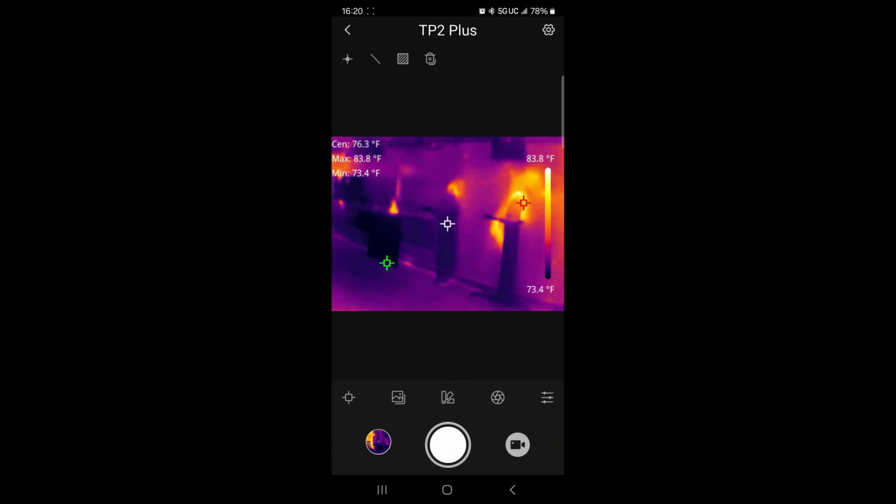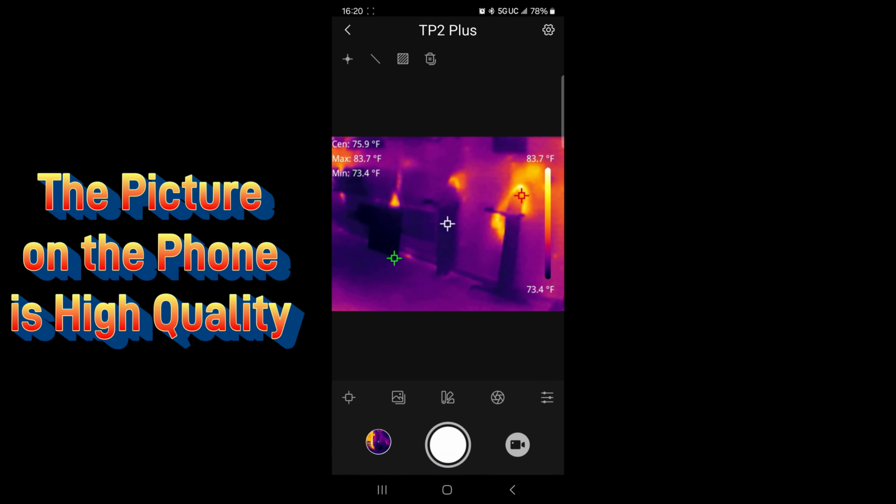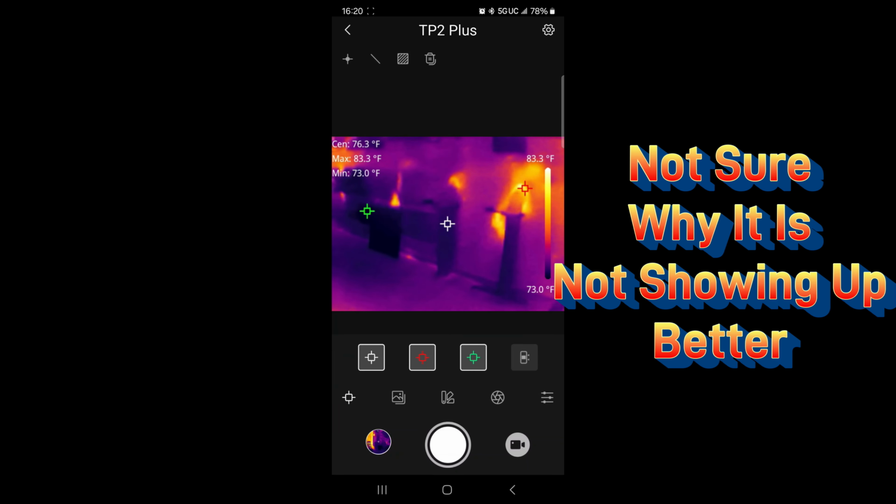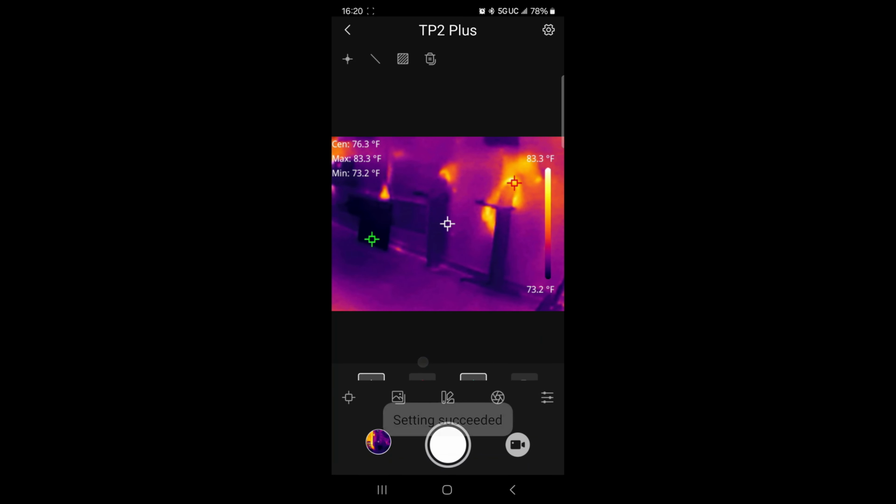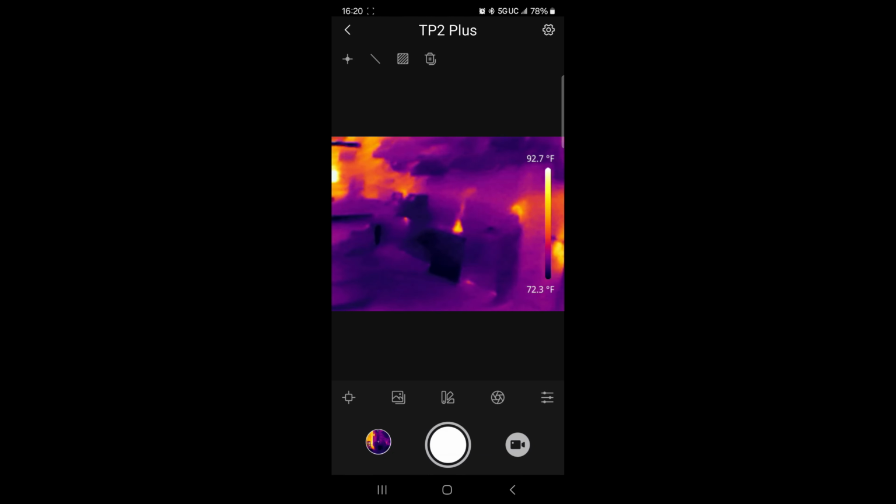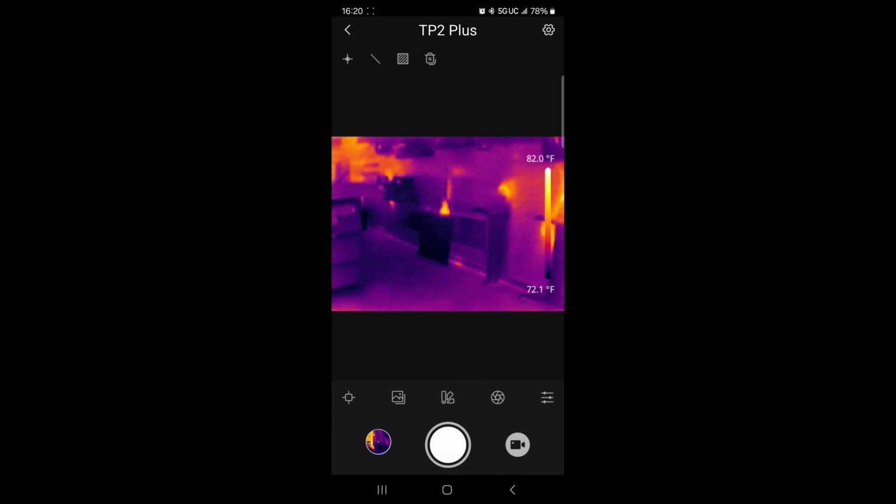Once you open the app, you've got your home screen here. Now, I can press this bottom left-hand button, and that brings up these three little crosshairs. And let me turn all three of them off. And so now we have on the right-hand side of the screen, where you can see it's like 72 to 82 degrees. So there's a 10-degree fluctuation on everything on the screen, showing what's the hottest, what's not.